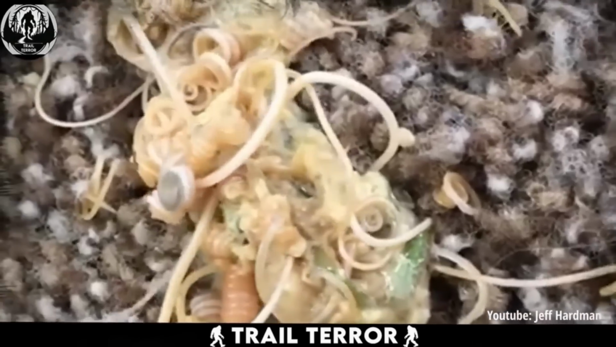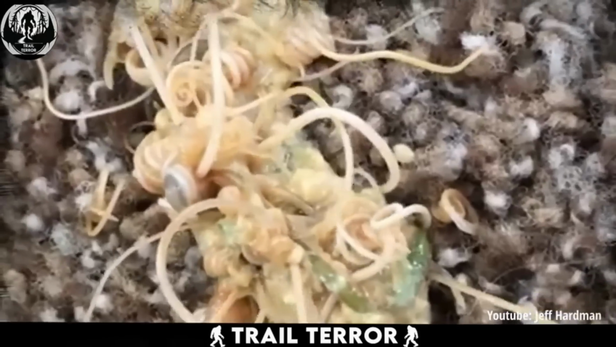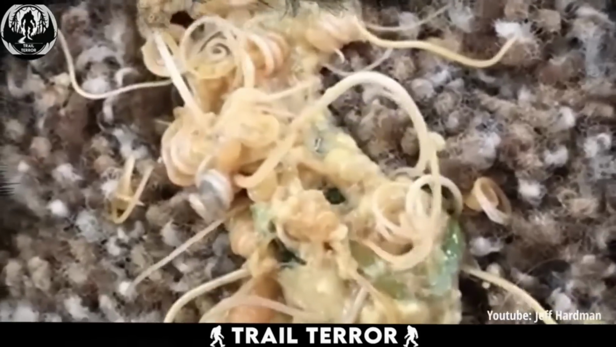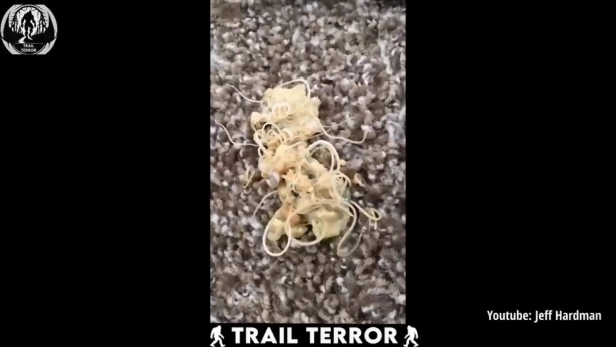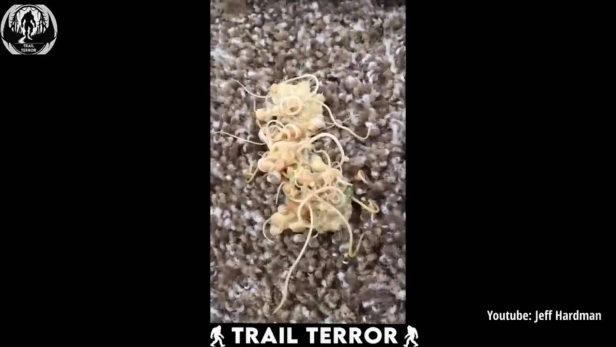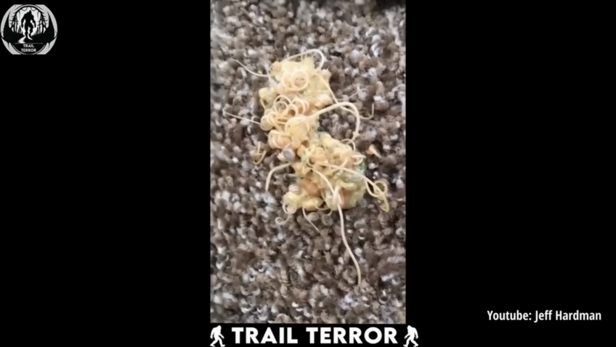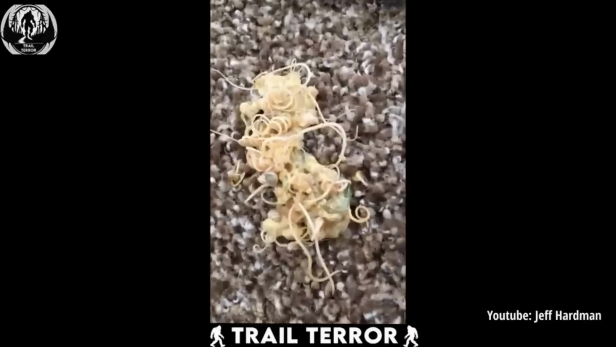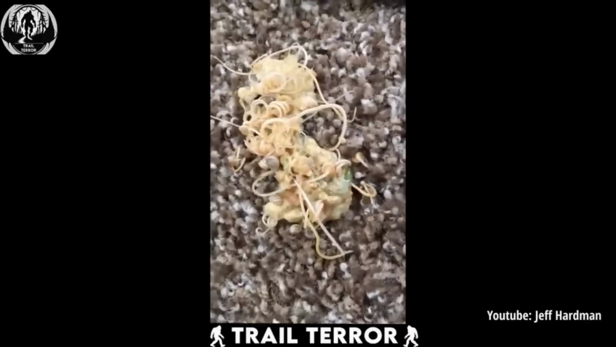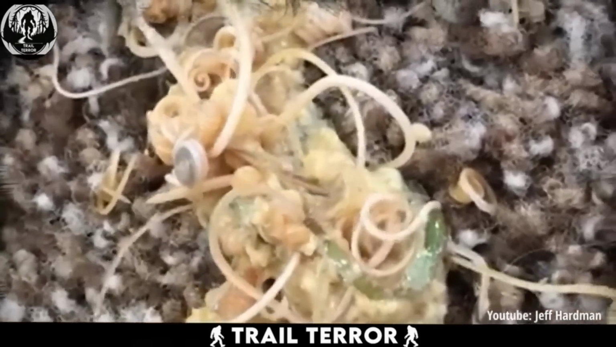What you just witnessed wasn't some extraterrestrial invasion, but rather a cat's vomit filled with wriggling worms. Yeah, I know, gross. This unsettling scene was captured by a concerned cat owner who noticed their furry friend displaying signs of discomfort and nausea as the cat expelled its stomach contents. What emerged were squirming worms writhing within the slimy mess.